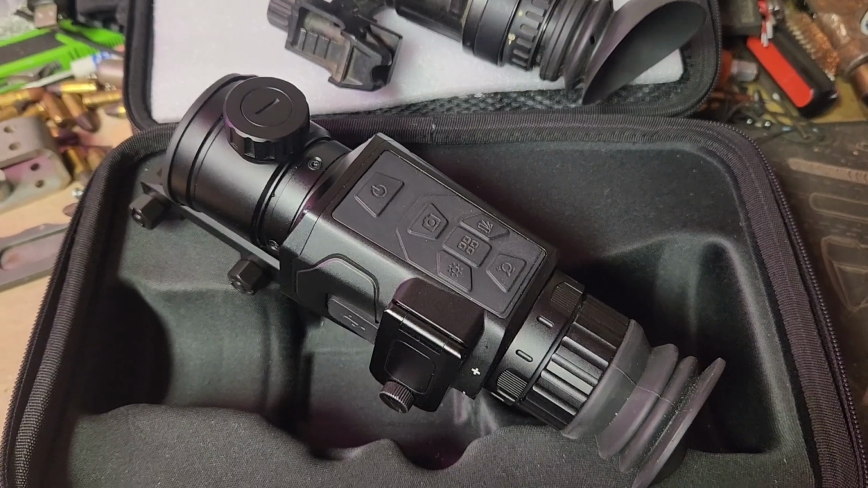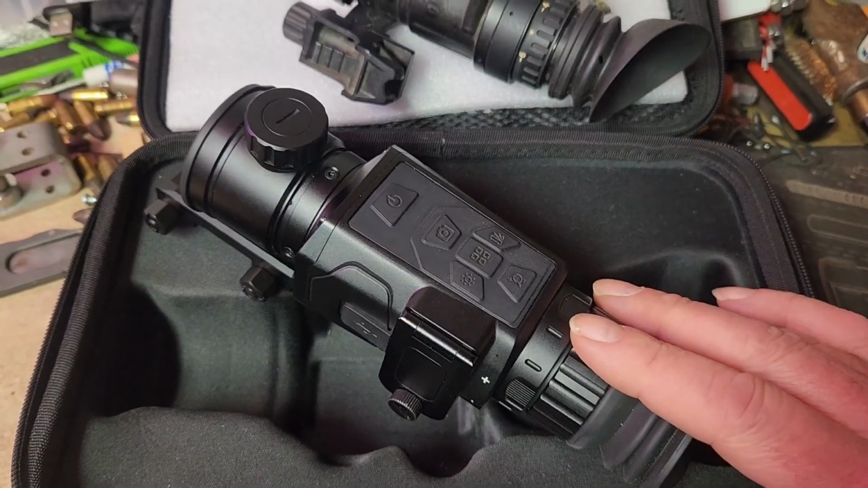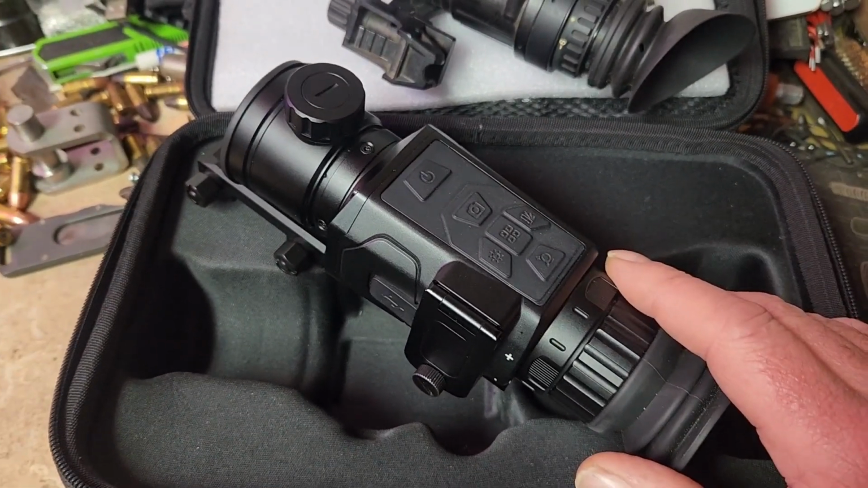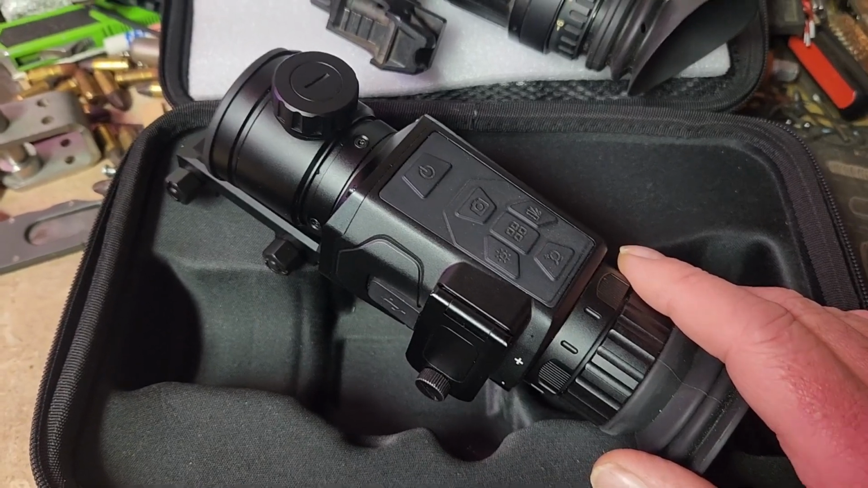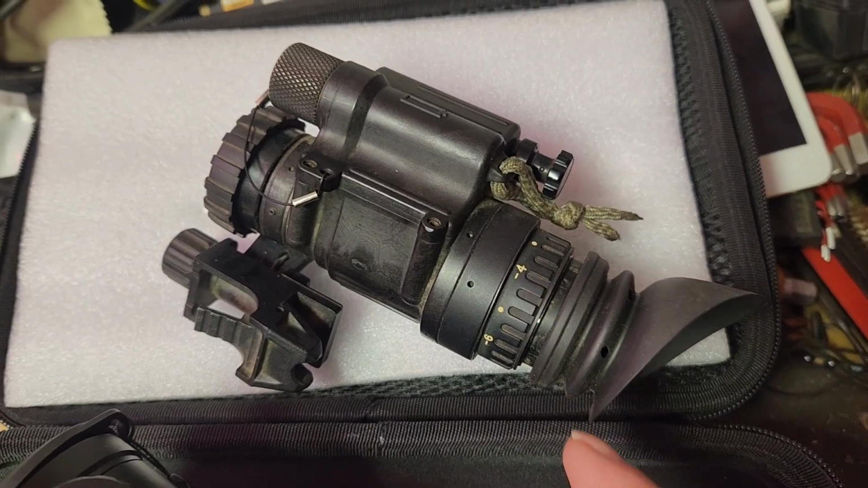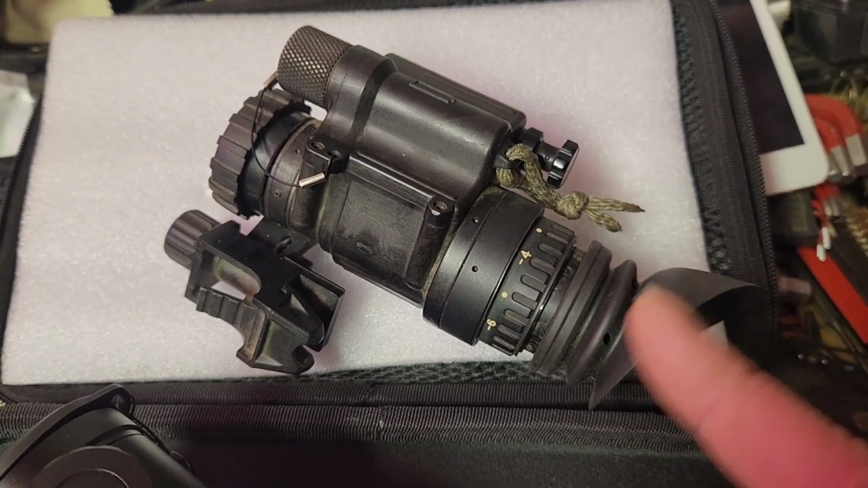Hey guys, so over the last week or so, I've been messing around with the thermal. I really haven't put it down since I bought it, to be honest with you. I play with it for probably about an hour during the day and anywhere from 1 to 2 hours at night sitting on the porch. But typically I use my night vision. So this is an AN/PVS-14 third generation night vision.